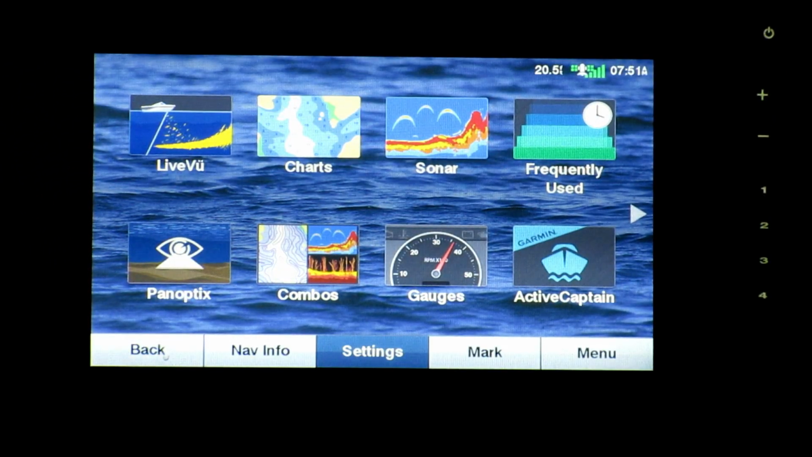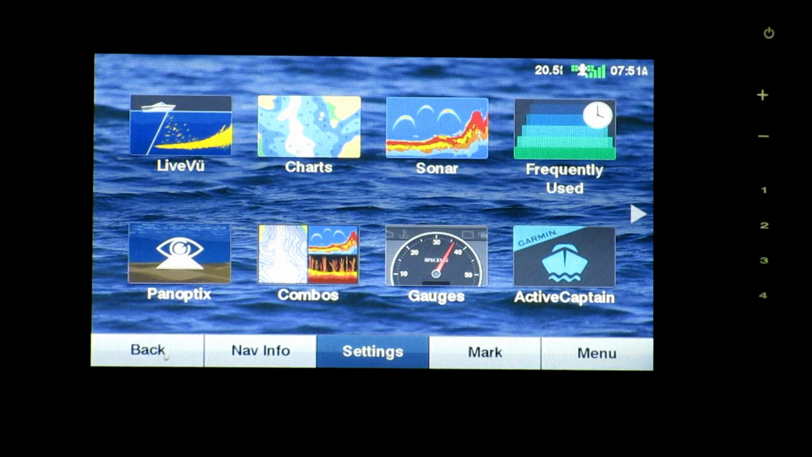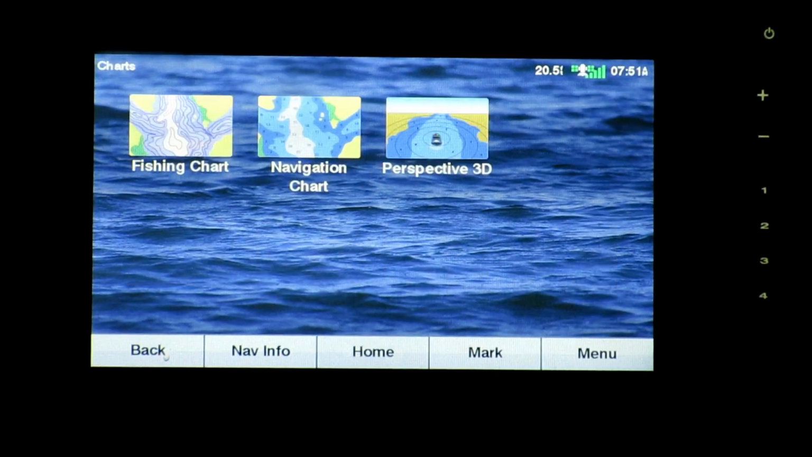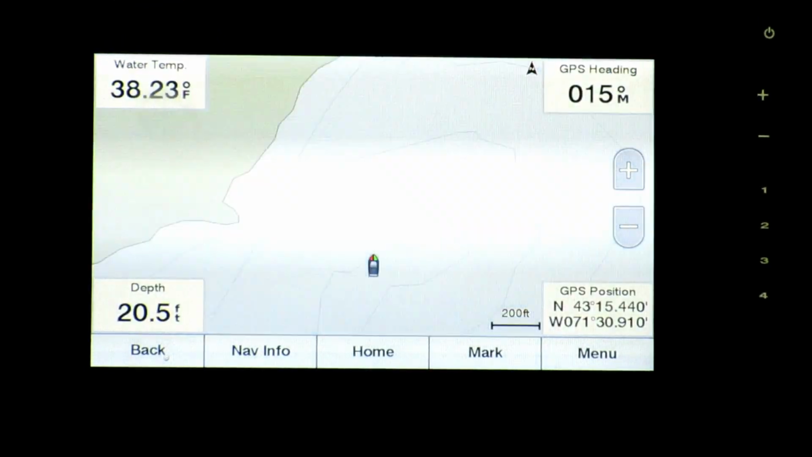Alright, so the unit I have is the Garmin 73CV. I'm just going to talk about the ice fishing aspect of this machine today. You can see this is the home screen. There's plenty of options. What's really nice about this is before you ever even get out on the ice, you can explore your potential fishing areas without ever getting out of the warm house. Just go on to charts: there's navigation, a 3D perspective, which would be more if you're driving a boat, or the one that you're probably going to use the most is going to be the fishing chart.